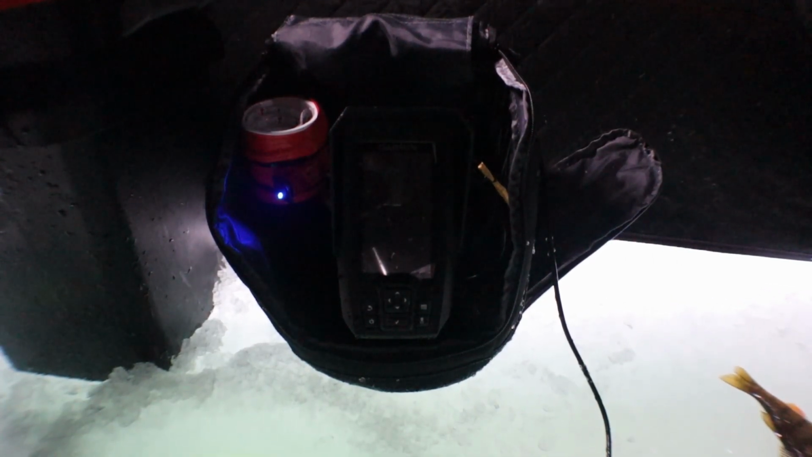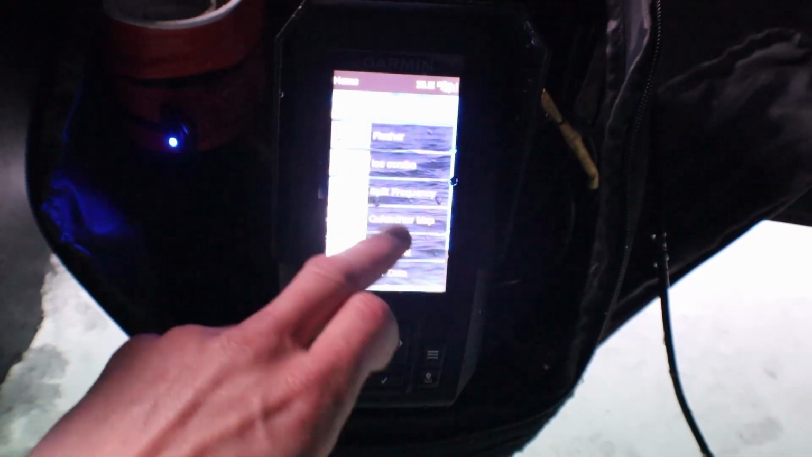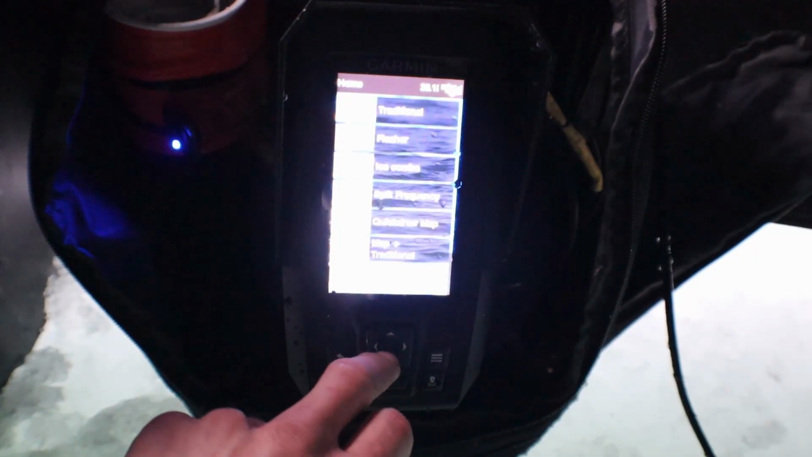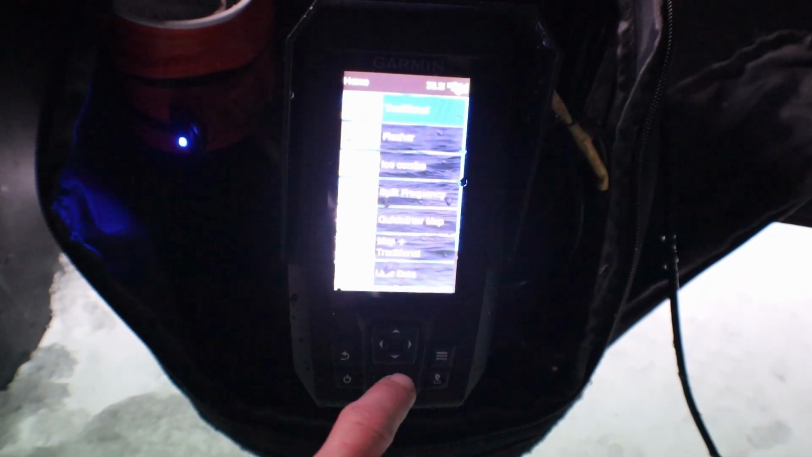Alright, here's my unit. Let's zoom in a little bit and get you some better light on it. Garmin Striker 4. This is just a glow cup I added to it. It helps you glow your UV jigs. So anyways, we'll turn the sucker on here. It takes a moment to boot up. It's kind of hard to see because of the lighting. But basically, you have traditional, flasher, ice combo, split frequency, quick draw, map, traditional, user data, and if you go to the bottom, there's settings. But for this, we're going to go to traditional.